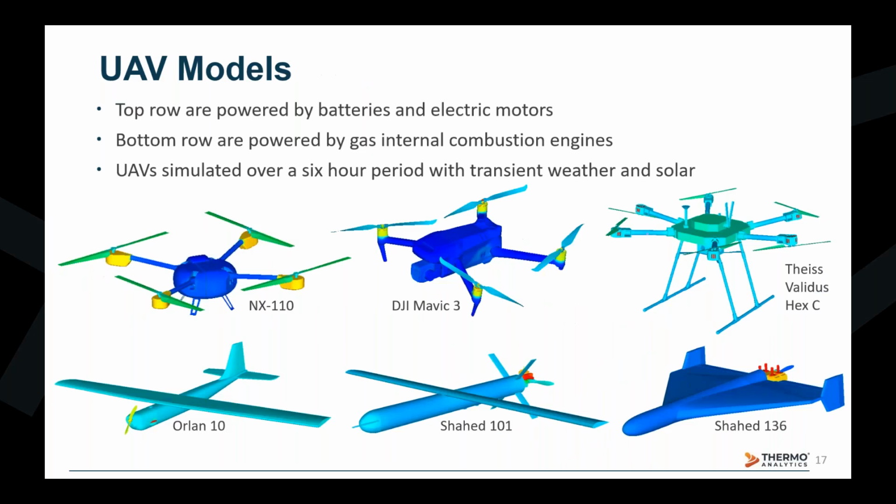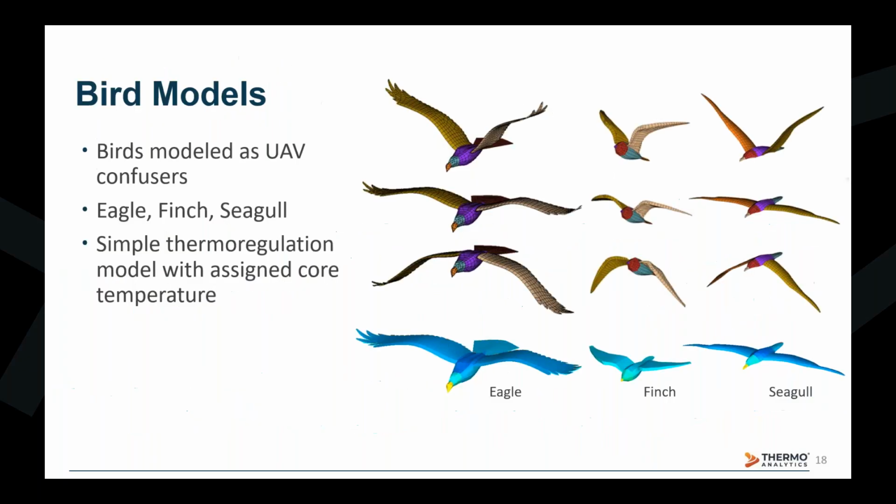In this presentation, we'll discuss an image data set created using the following UAV models, ran over a 6-hour period, where the top row shows battery-powered UAVs and the bottom shows a few of those powered by IC engines. Additionally, we'll include confusers by modeling 3 different birds using a simple thermoregulatory system with an assigned core temperature to increase the variation of these bird models in the dataset. 3 different wing positions will be modeled.